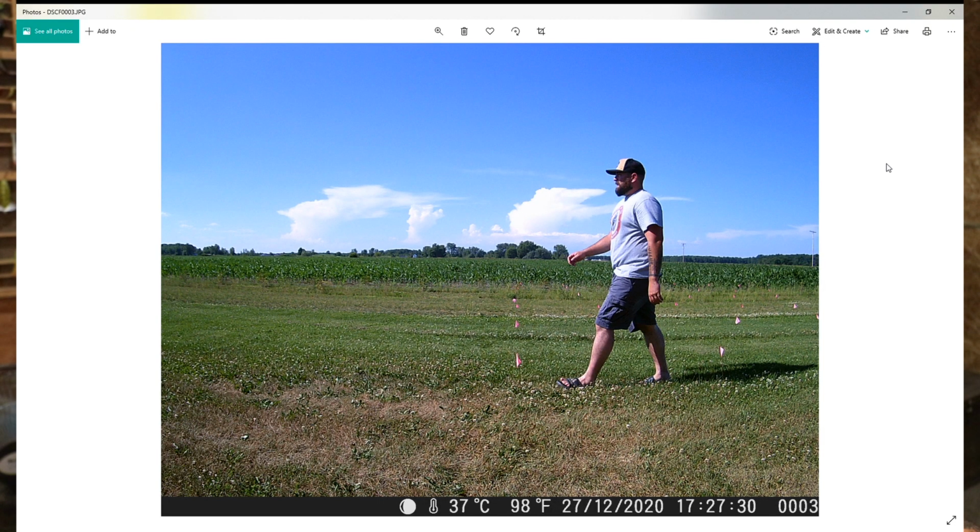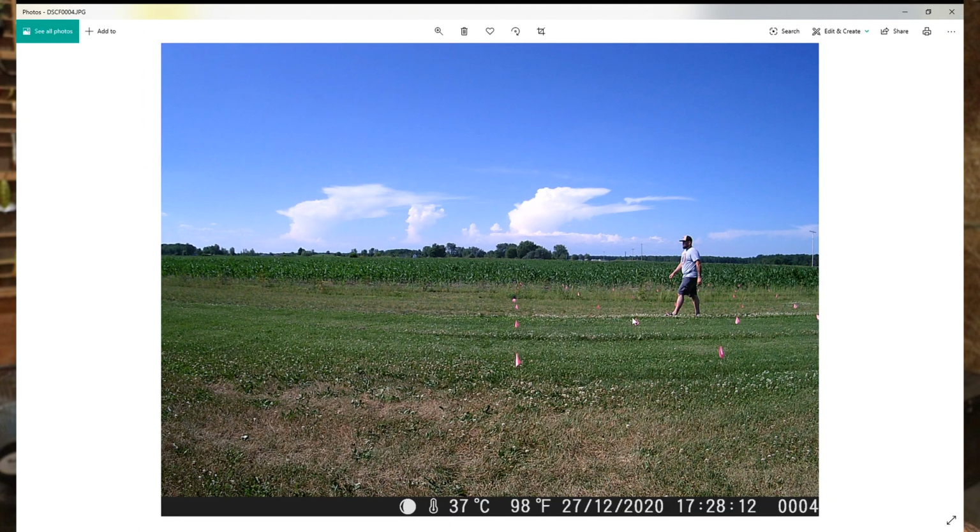Let's go through some photos and videos. First picture we got, I'm great, happy. It's actually pretty close. That's the closest flag. One of the few cameras again that got me where you can see it nice in the center of the camera. Again, about 30 yards out there. That's perfect in my book.